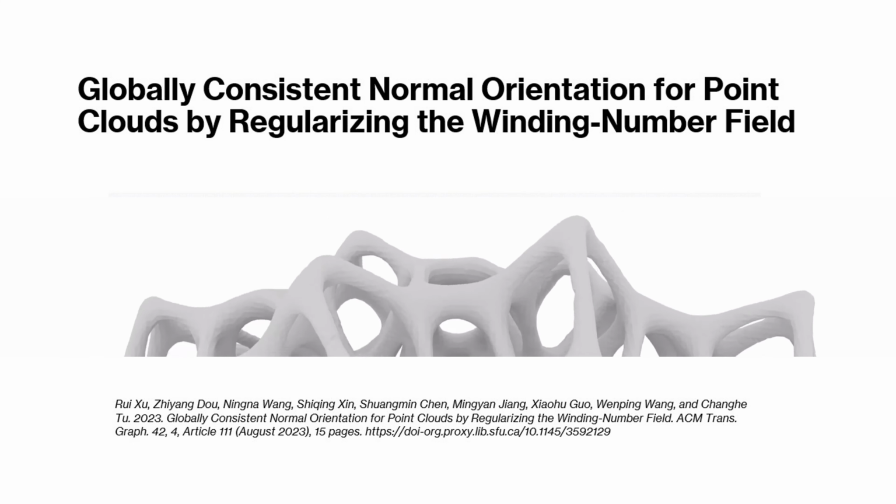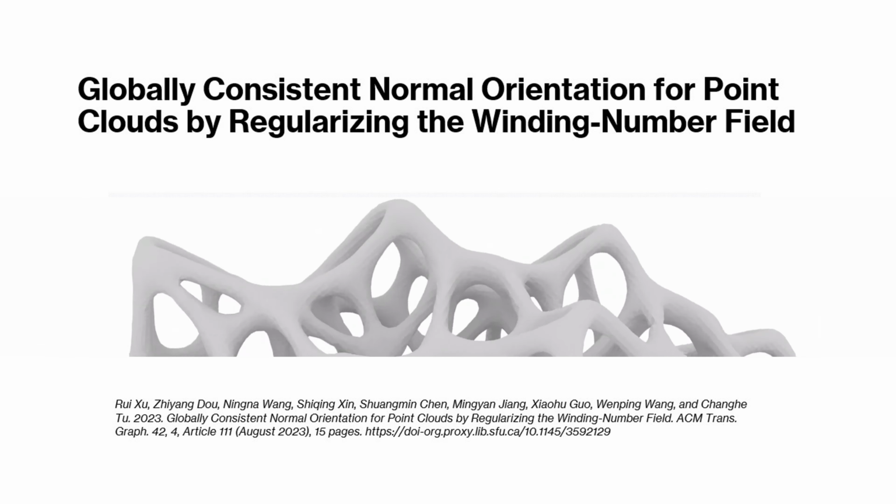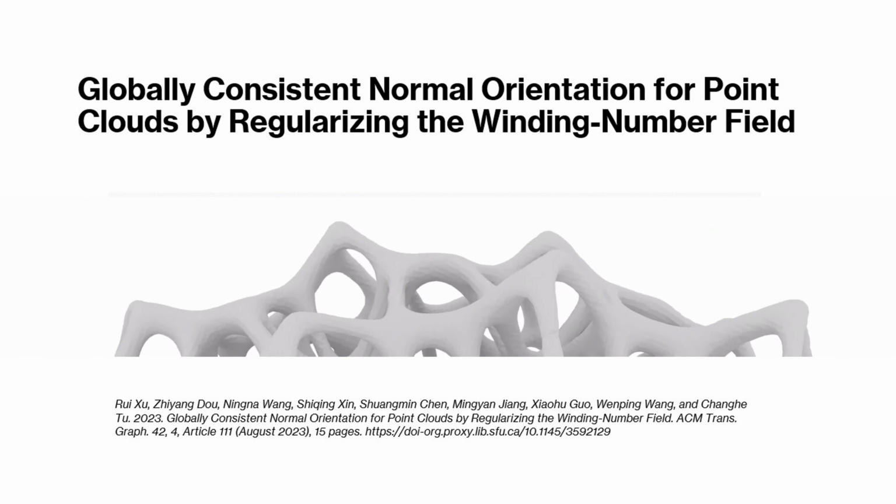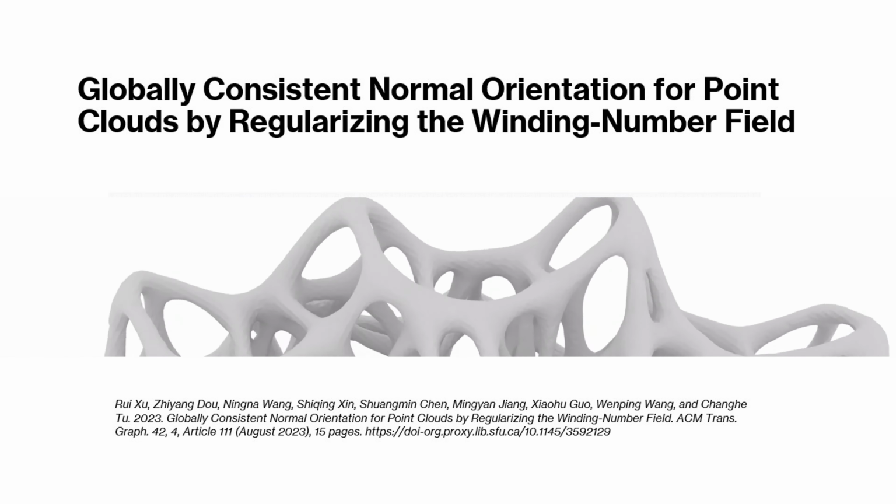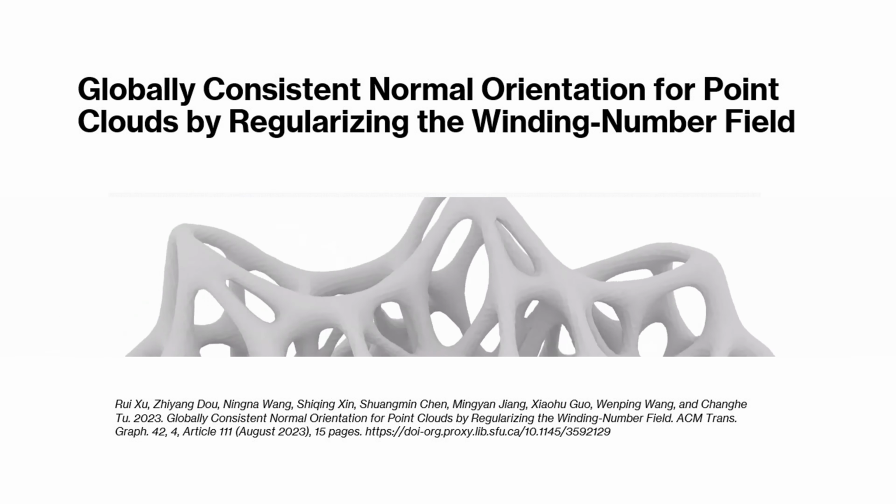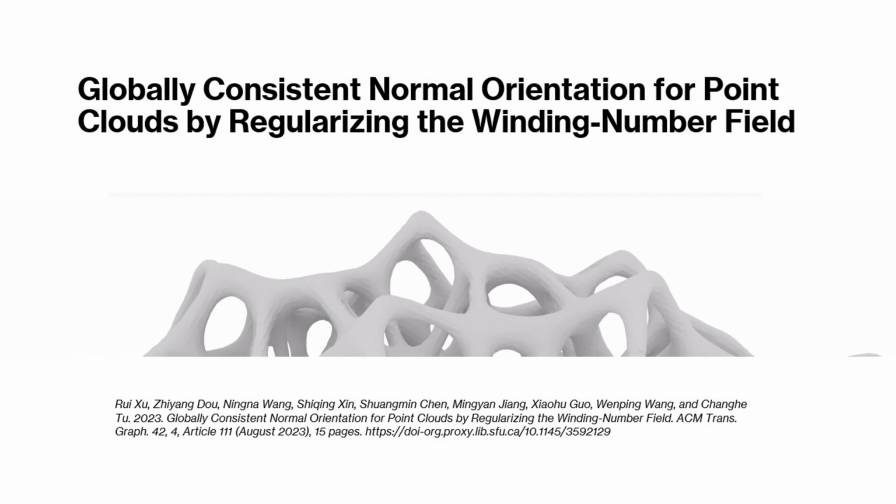Hello everyone. Today I'm pleased to share a significant result in this area of research. The paper "Globally Consistent Normal Orientation for Point Clouds by Regularizing the Winding Number Field" solves a long-standing problem, which is the reconstruction of a point cloud from imperfect raw point cloud data under imperfect conditions.